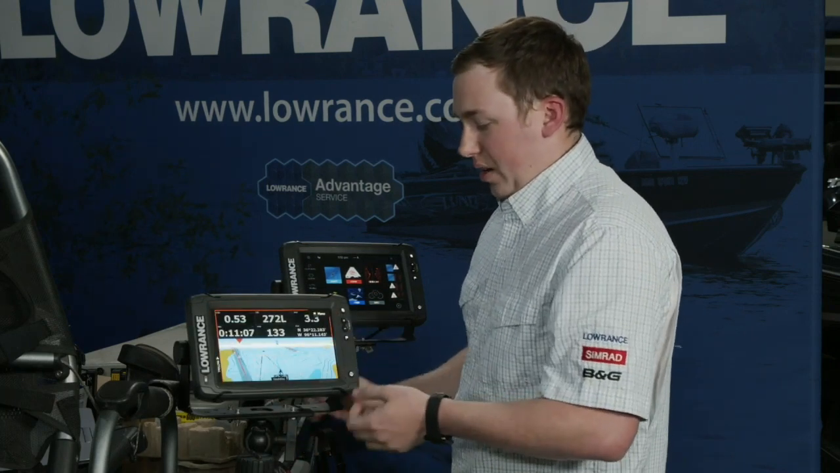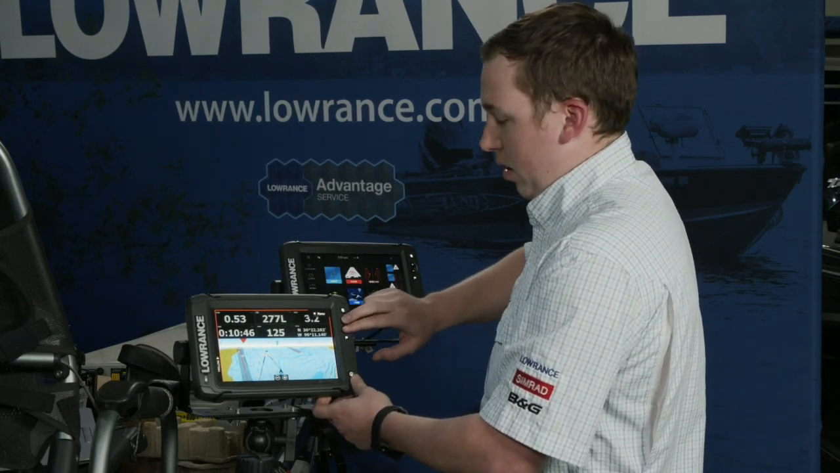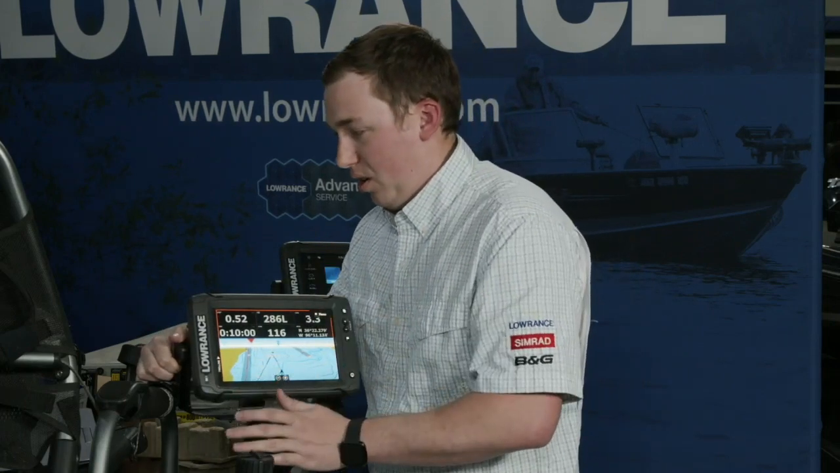A hard reset is actually going to be power it off, hold the zoom buttons, and power it back on. And you keep holding those down while it's coming up. That will actually wipe everything out of the unit. Delete all the waypoints, any custom splits you have set up, any of that kind of stuff, it's all gone if you do a hard reset.